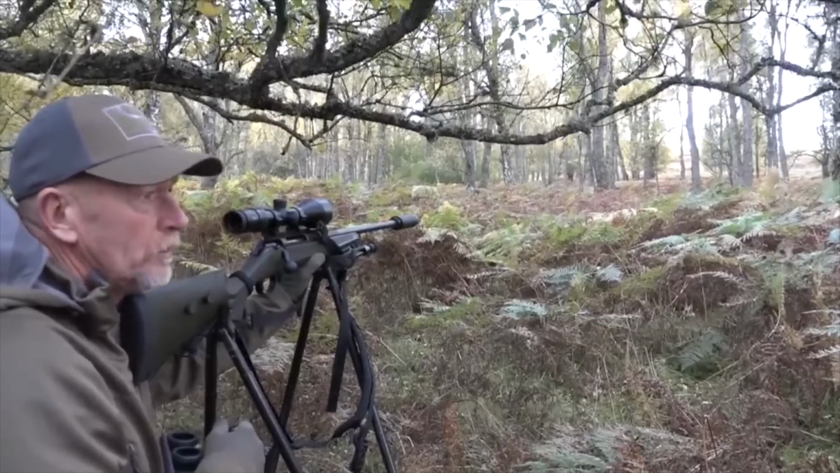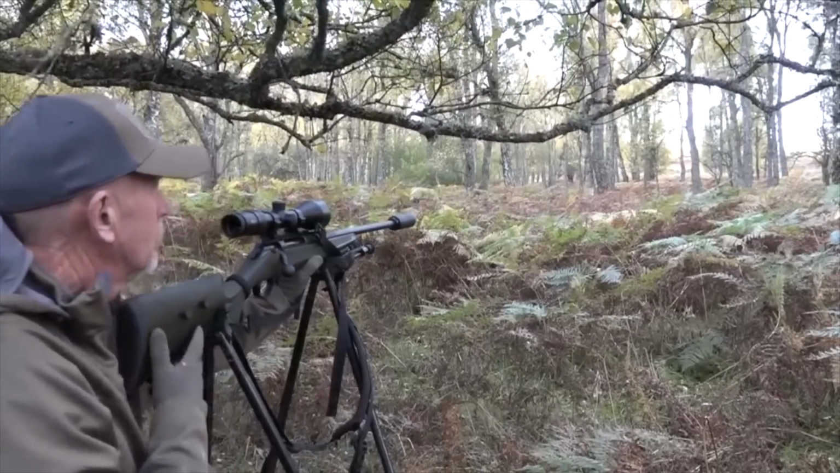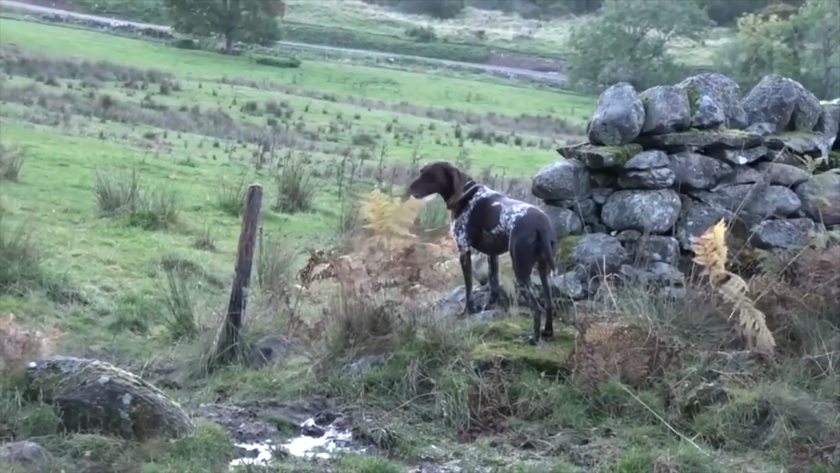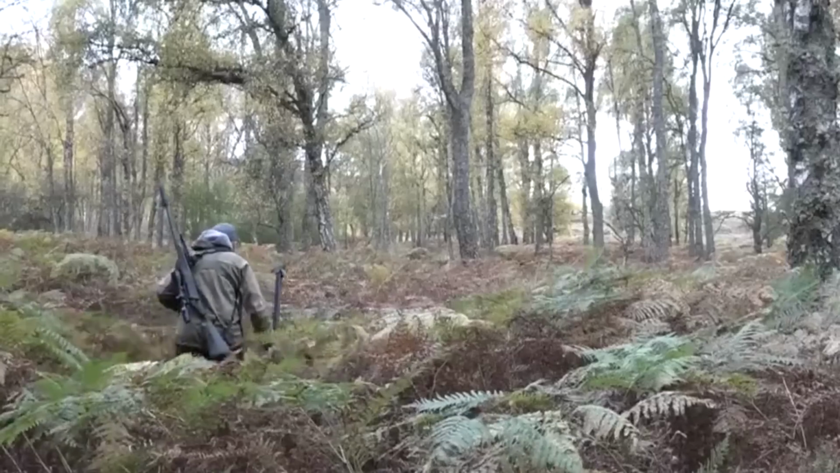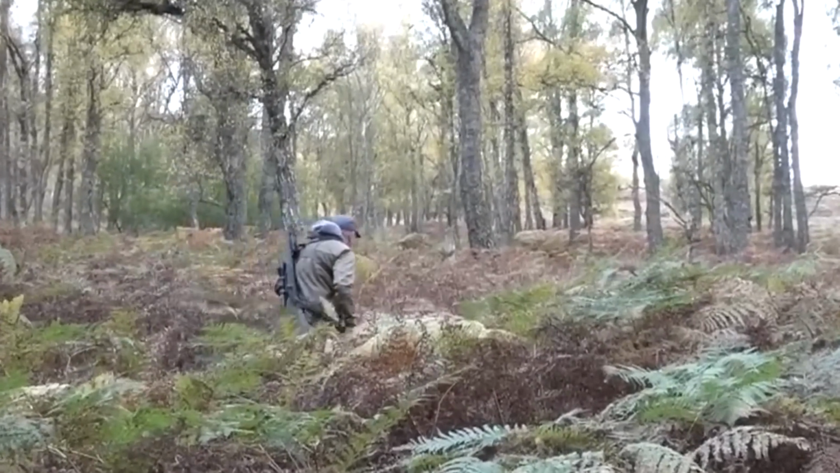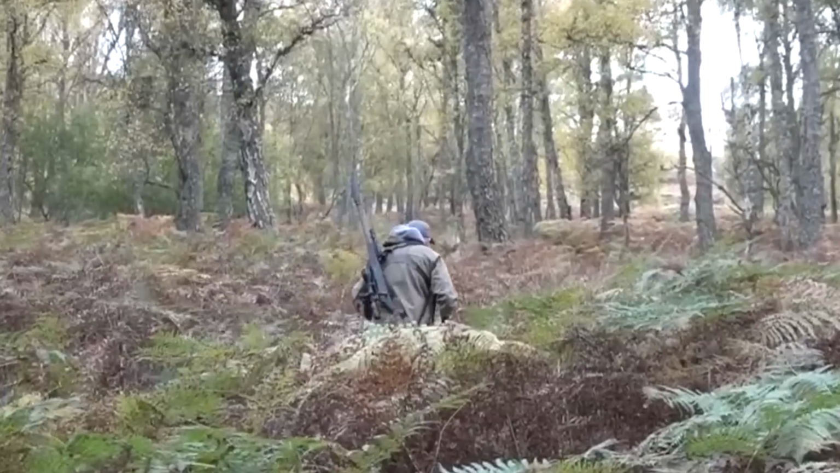Right, I'll go, and this is where we need a dog in bracken like this. My dog was absolutely wired the other evening, I don't know why. She took some holding back. Wait. She just needed to work and get a job done.